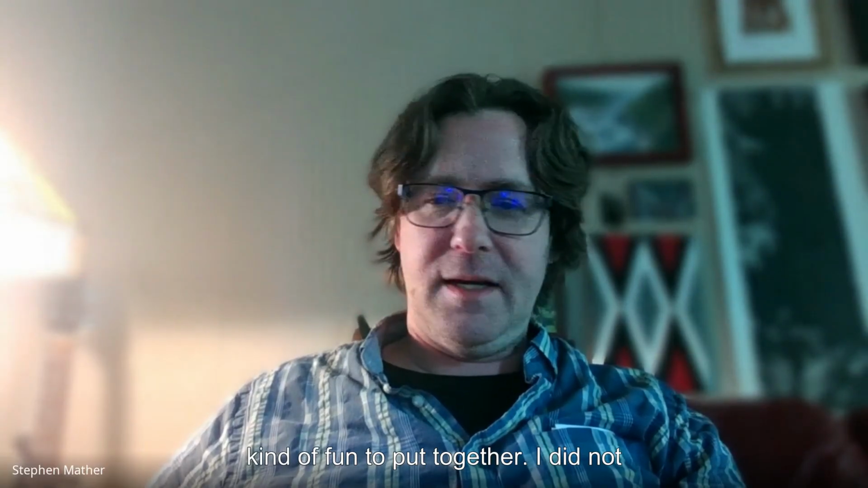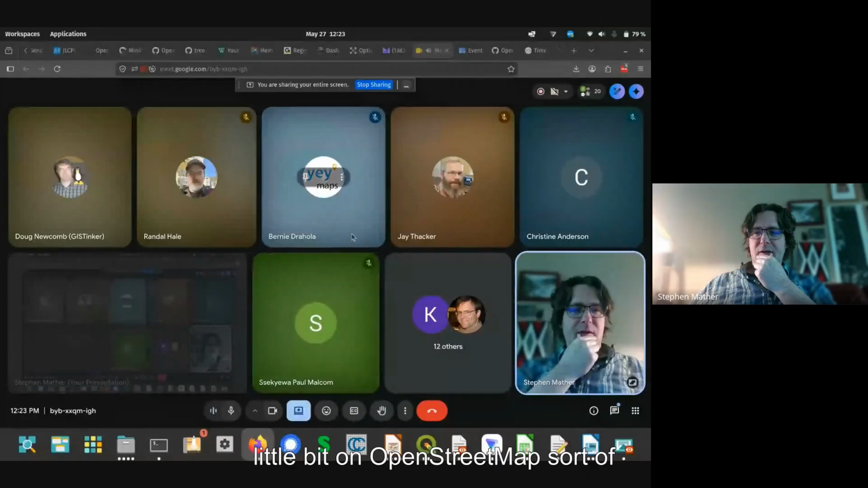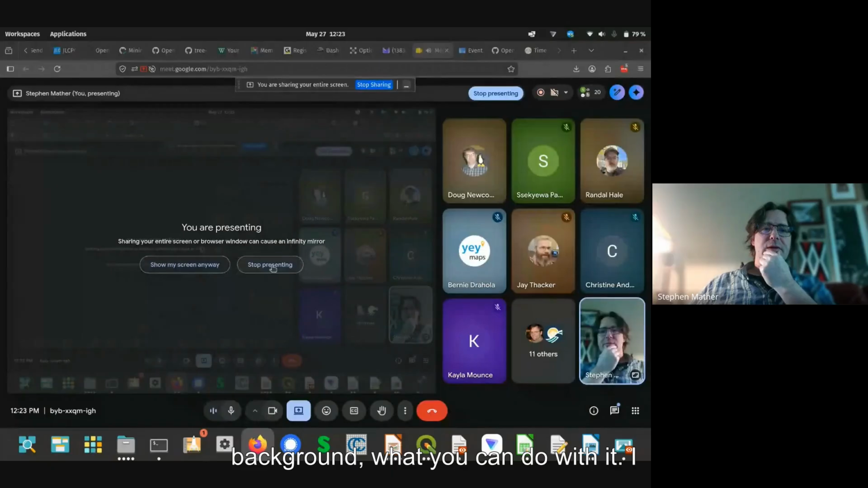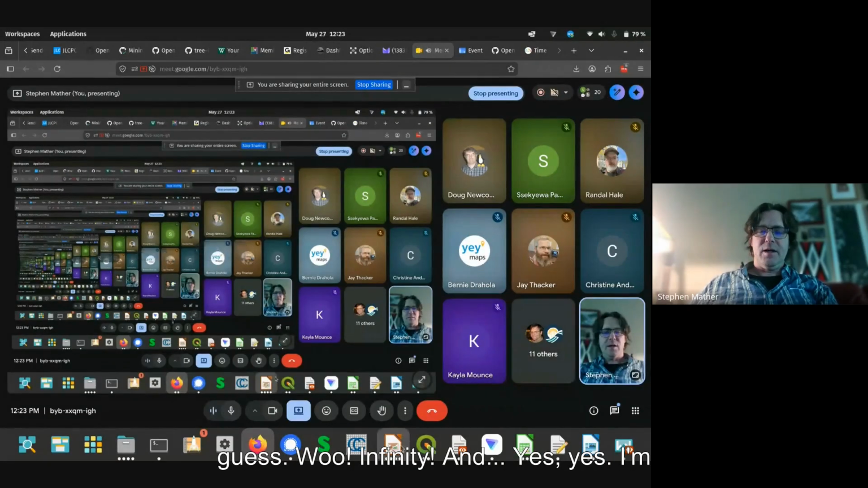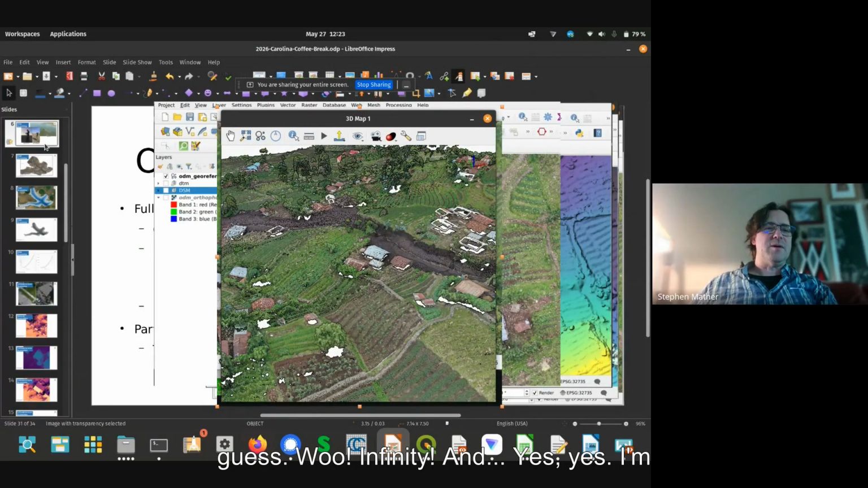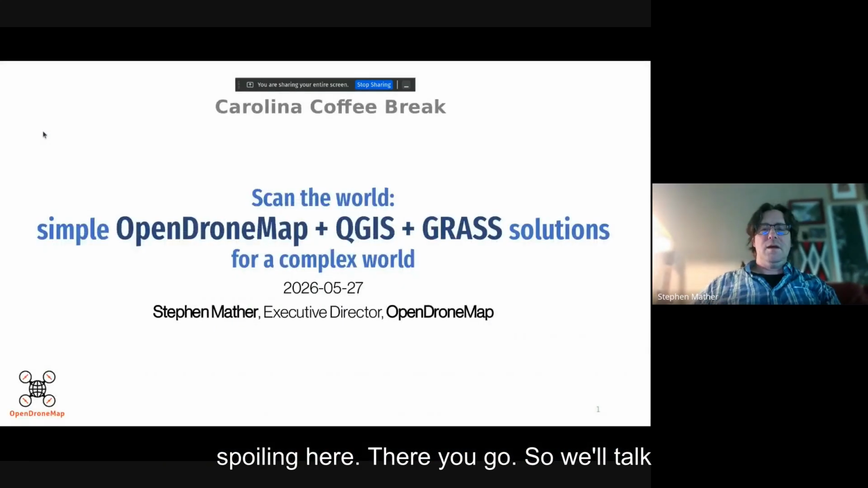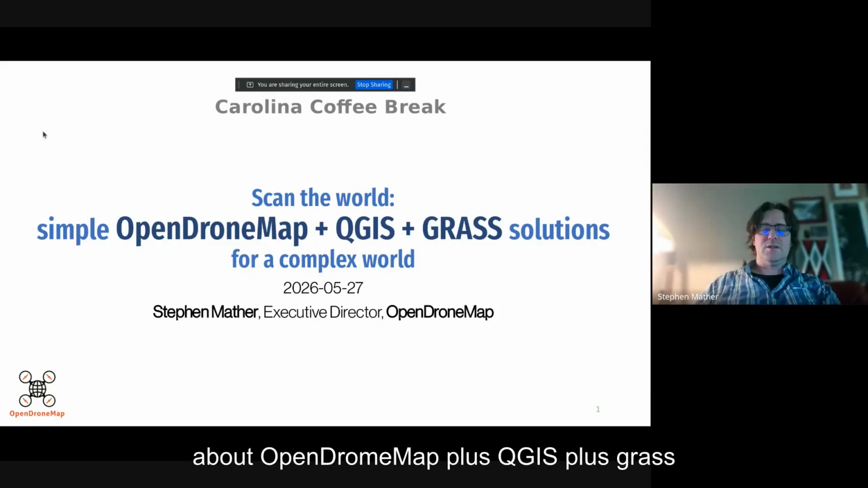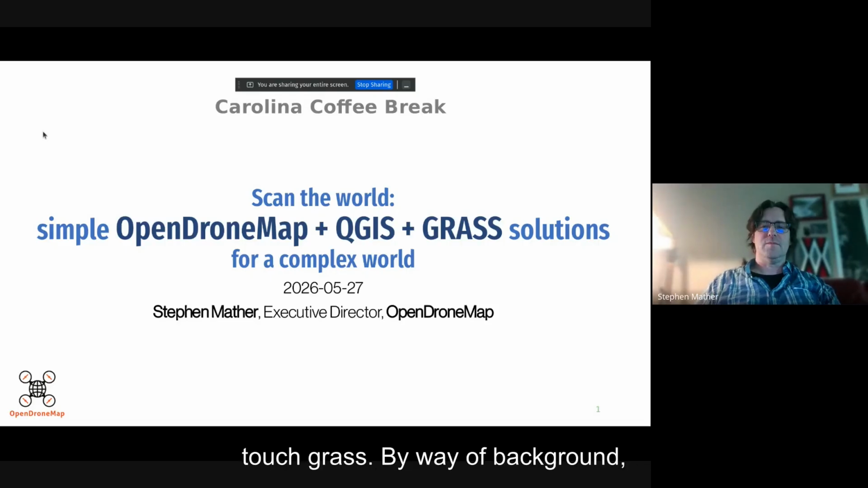And I did not have a live demo today, but I'll give a little bit of OpenDroneMap background, what you can do with it. So we'll talk about OpenDroneMap plus QGIS plus GRASS, because sometimes you just really need to touch grass.